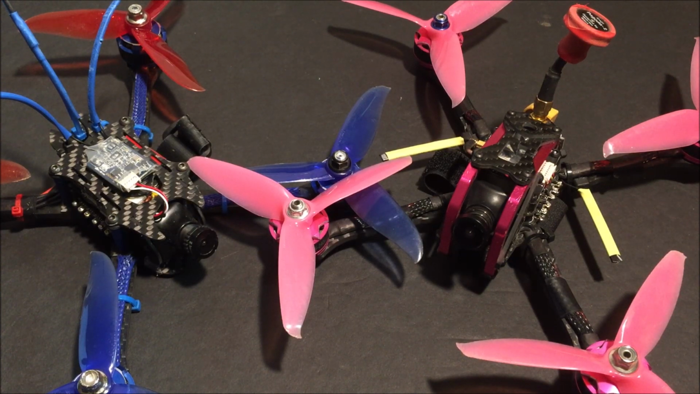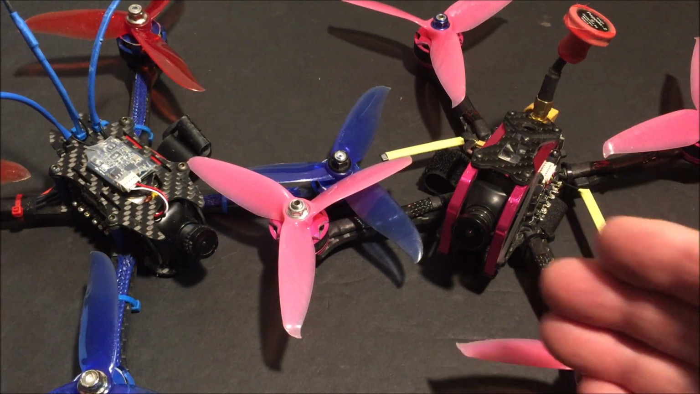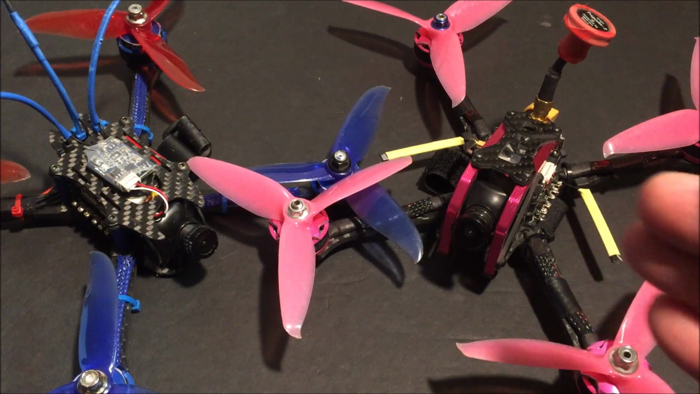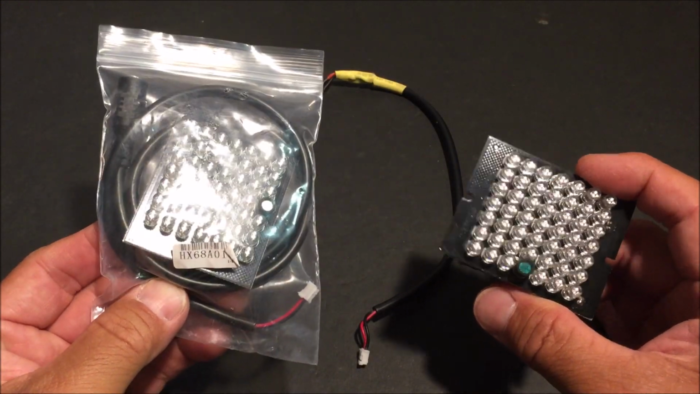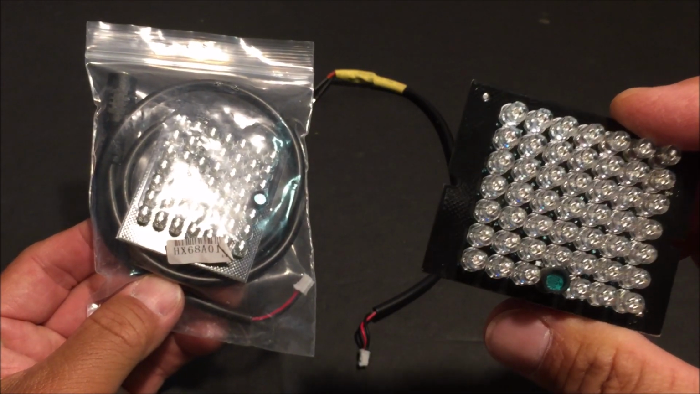Today we are going to take these ordinary HS1177 style FPV cameras and turn them into night vision cameras that will be sensitive to infrared lights, so you can fly at night with the help of infrared lights or plainly see better at dusk even without the help of infrared lights. We are also going to be taking a look at these infrared illuminator LED boards, and I'll show you how to power them up and attach them to an FPV racer.